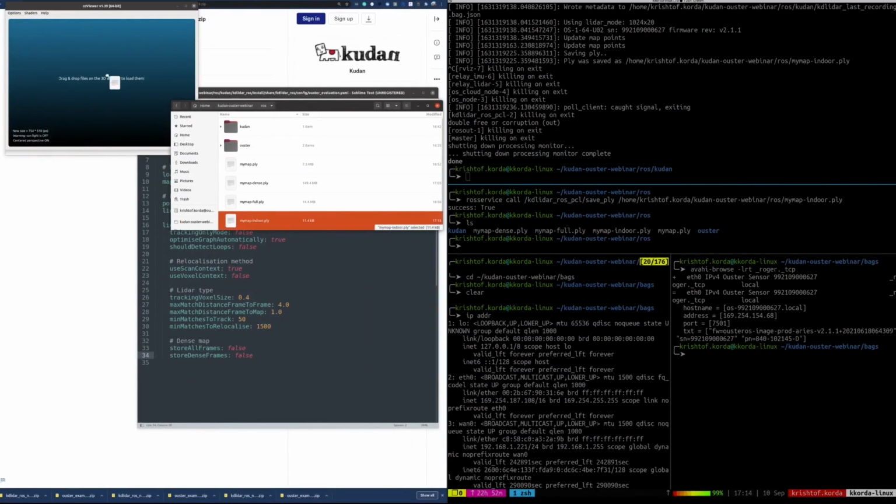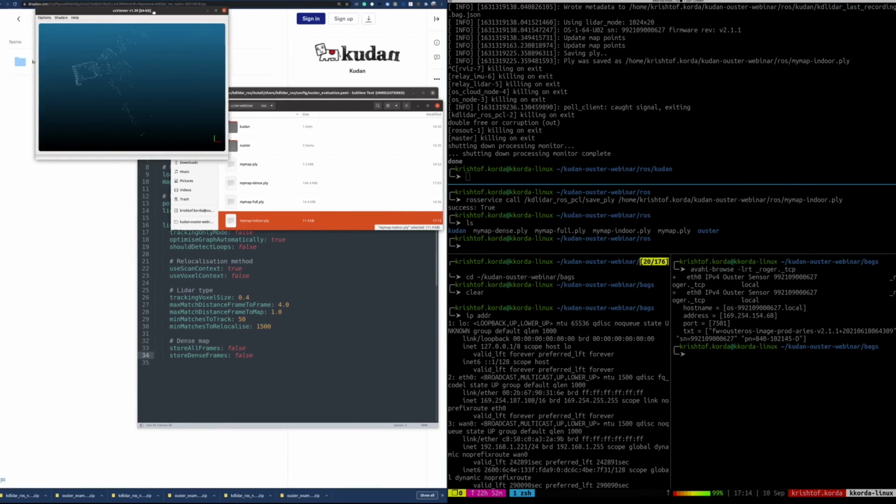Let's pull in the indoor map. Remember, drag and drop for CloudCompare Viewer. And here we go. So again, you can see it's super sparse, right? Because there's not much information in my room here. It just needs enough to actually build the map.